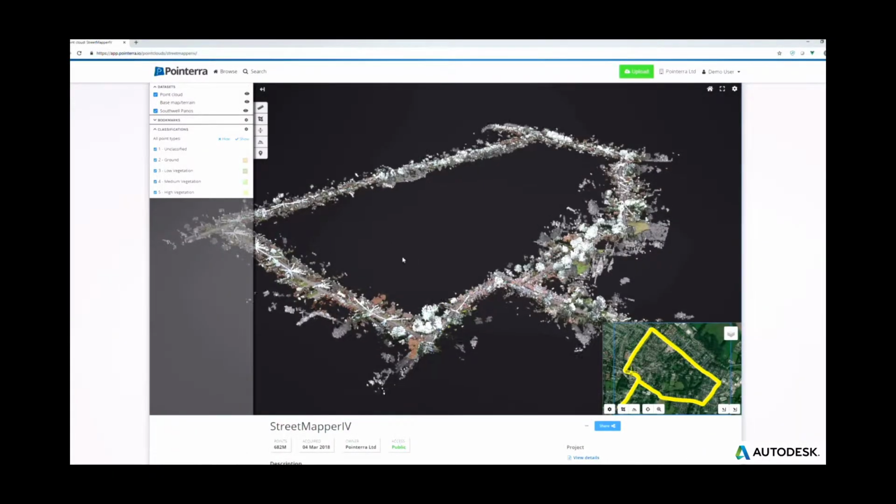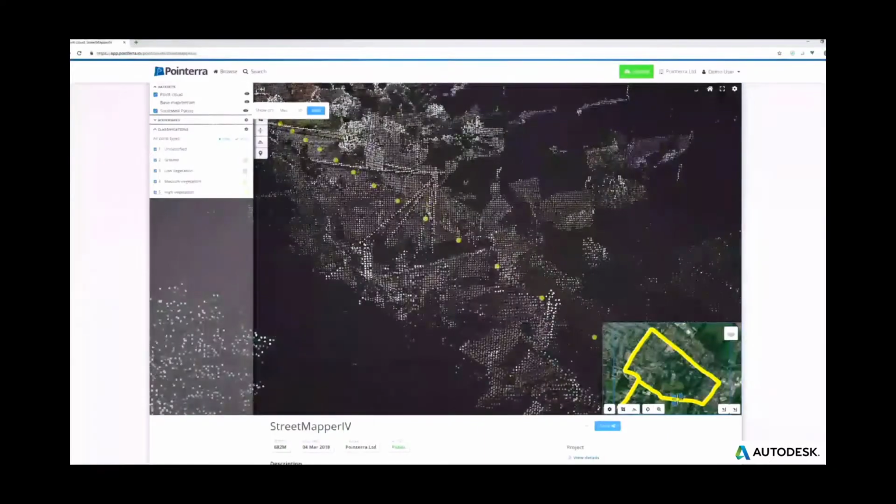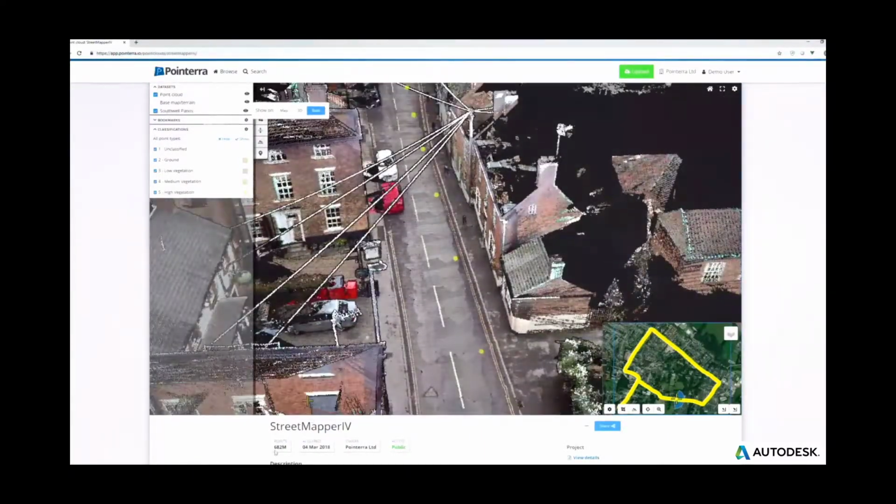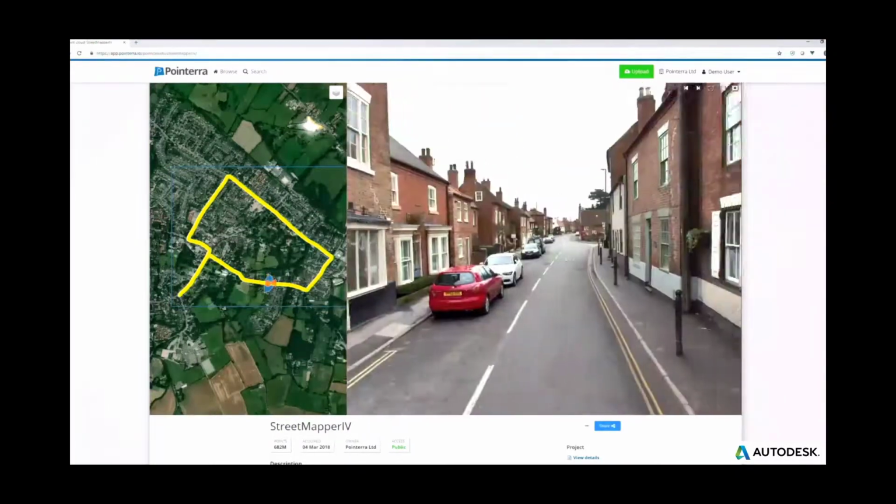Also, images taken from a mobile laser scanner can also be uploaded and accessed instantly, giving you a plan view of the data set, a point cloud, and a high-resolution image, all accessible and viewable in the Pointerra web platform. So you can go straight into the data set. The yellow line indicates where images were taken. You can click on the relevant image straight from your mobile laser scanner.